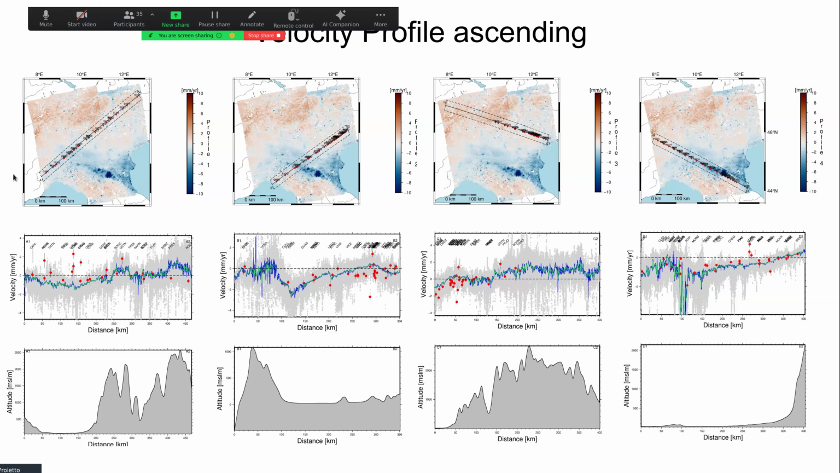And then here I trace the profile, where this is the localization of the GNSS station. In the second row, I show with the dot point the value of the GNSS velocity projected in line of sight. The green points are all the InSAR points, the solution inside this polygon. And here in blue and green, I show the median and the smoothed median in green. And in the last row is the altitude plot along the profile.